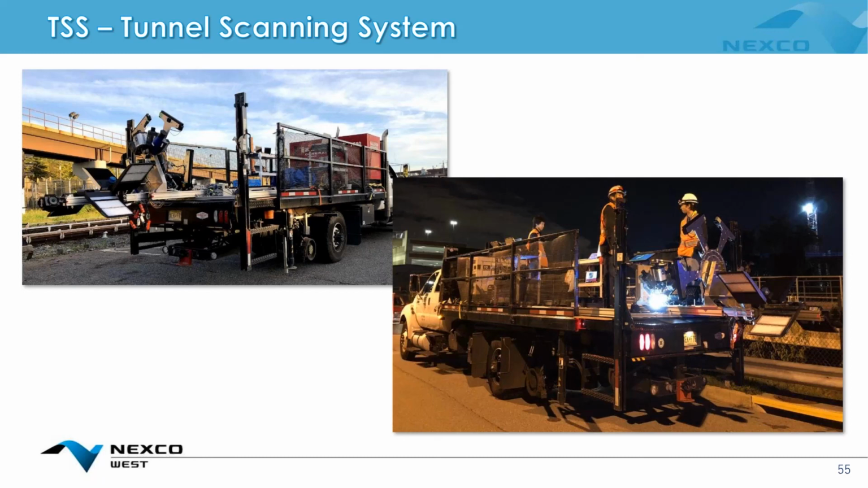This was not done in COVID times, but we think it still fits the point that we're creating here. We don't have to shut down a section of tunnel or route trains onto another track. We can just go on a high rail vehicle and pass through the section of tunnel within the access time granted.